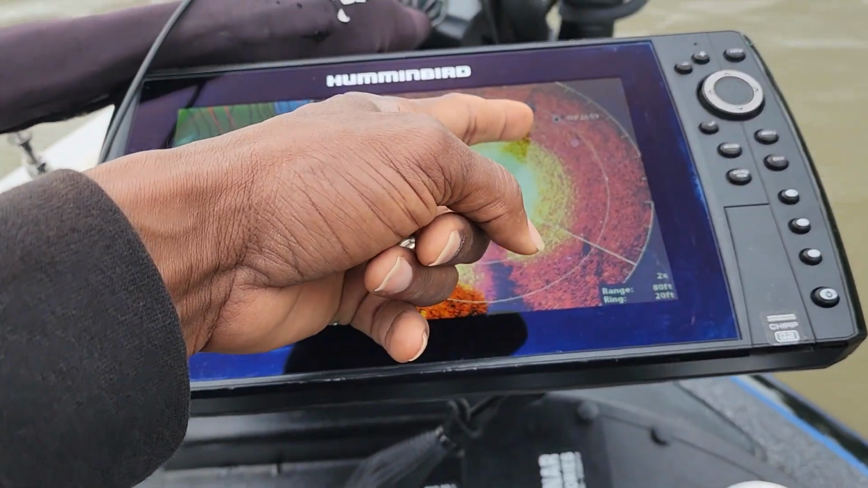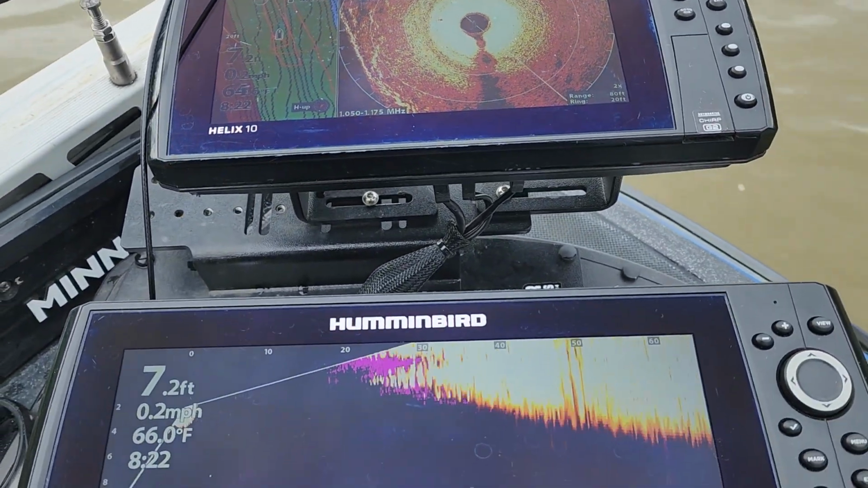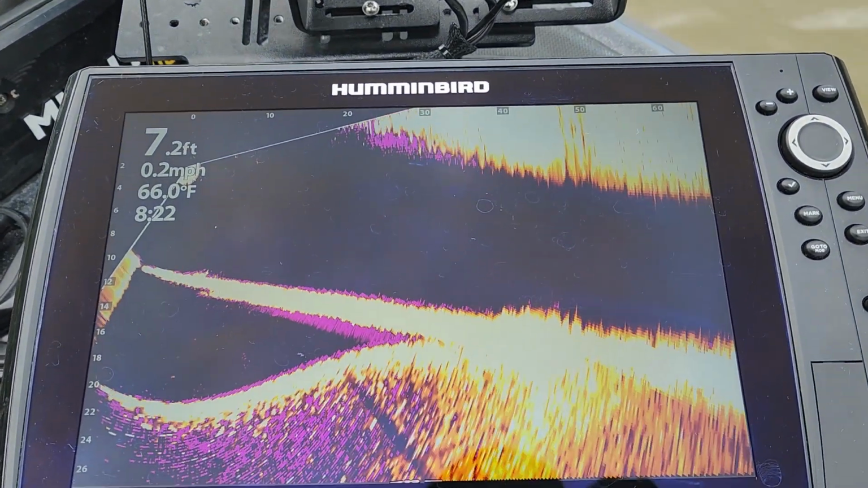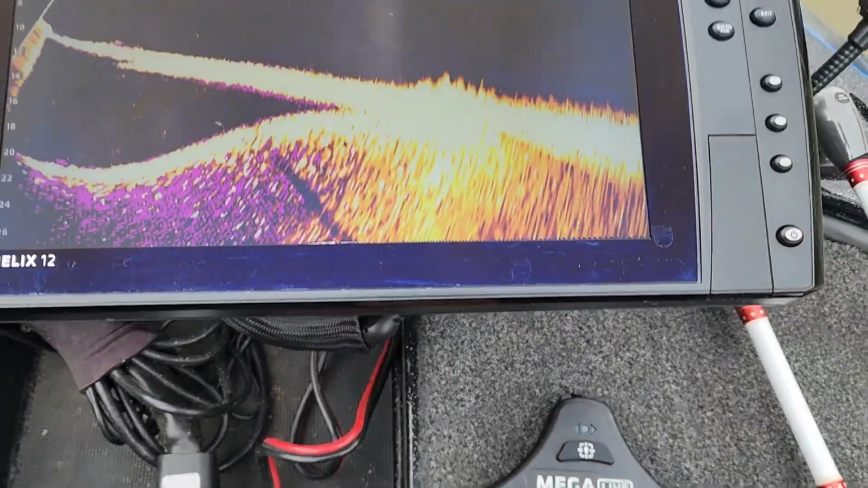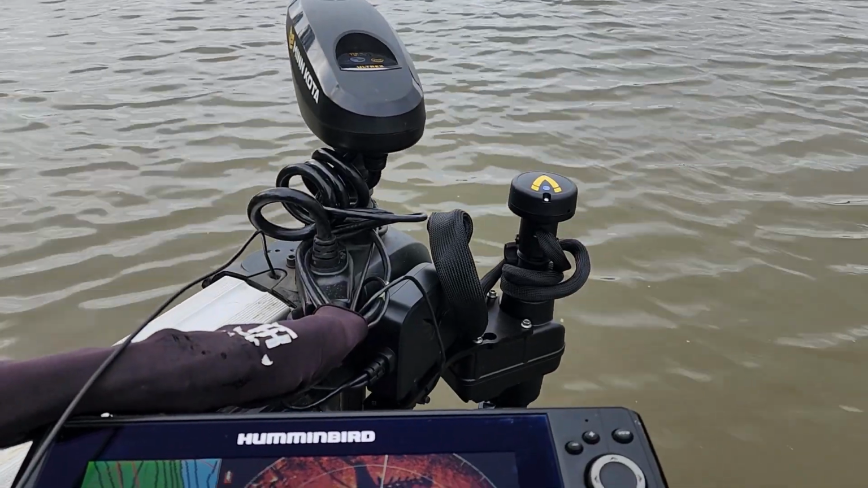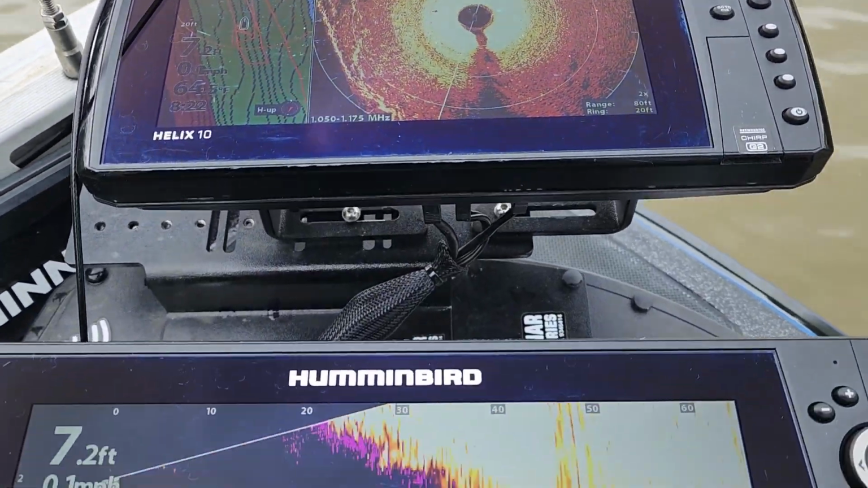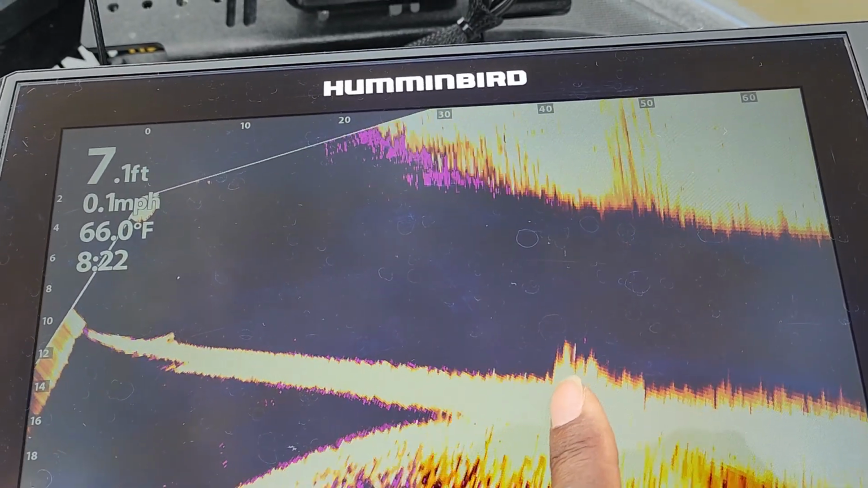And the goal is to get it lined up right here with that cover, with that structure, so that way we can see if there's any fish on there. So I'm slowly just pressing that button right there and panning it to the left, as you can see up there on that arrow, until we start seeing that structure. And there we go. So that's the structure right there.